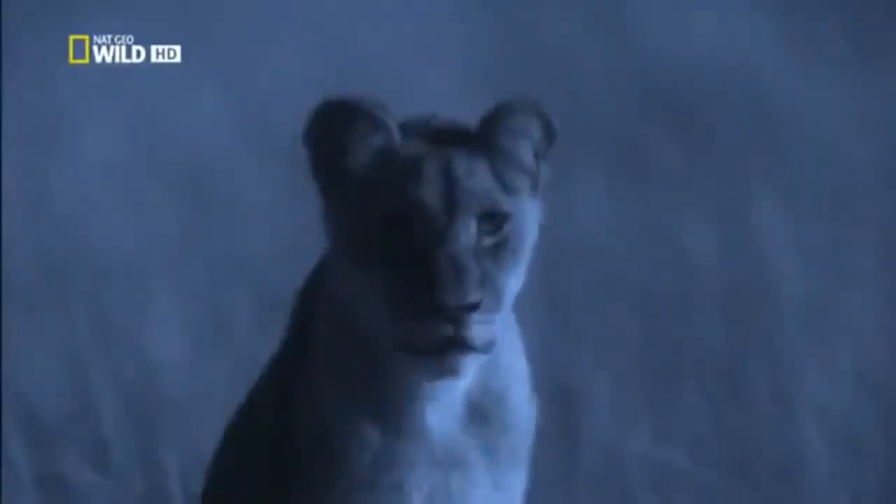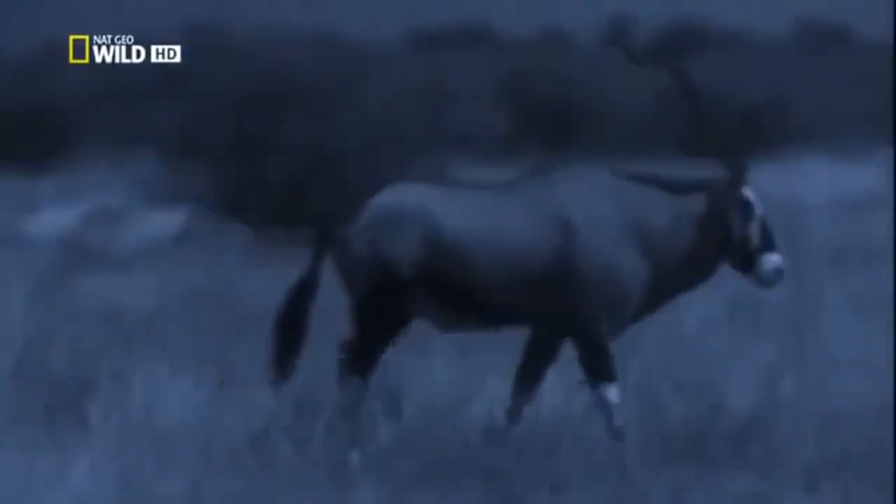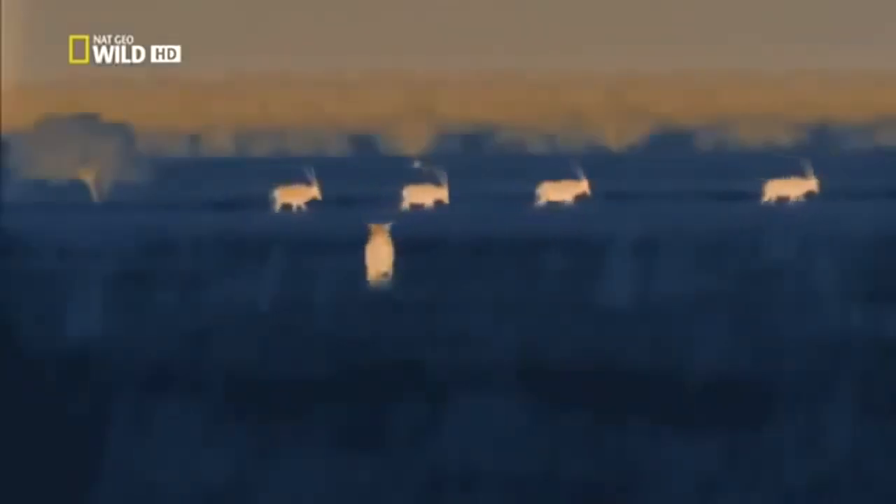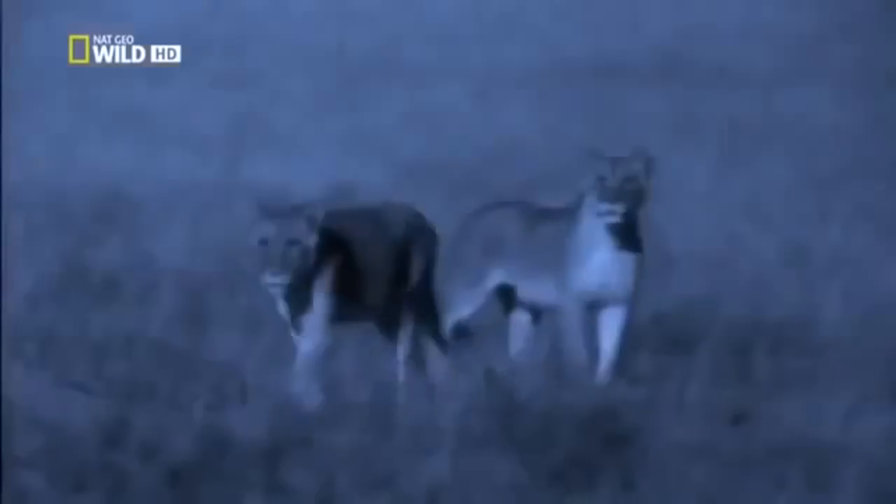Intense moonlight bathes the landscape. And at night, Kat's eyes can see 6 times further than ours. Probably almost as well as the Starlight camera. The family arrives at a small herd of oryx. These cubs have barely begun to find out which animals they can eat or even what they look like.